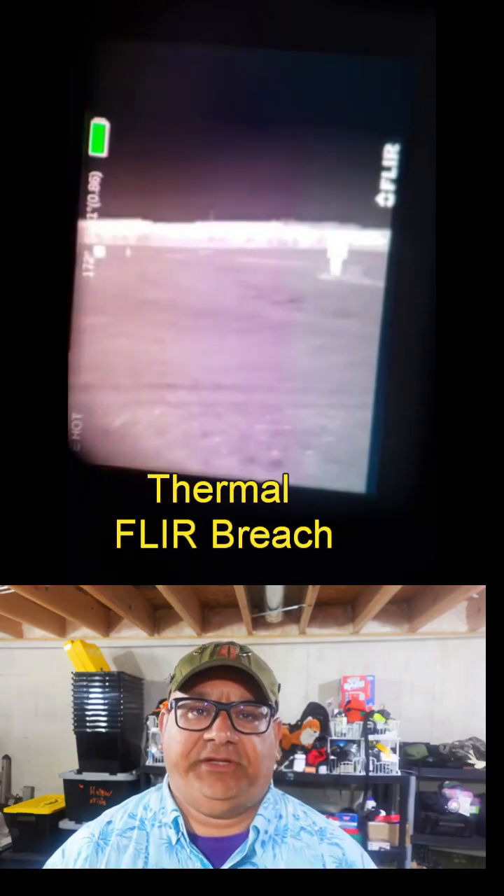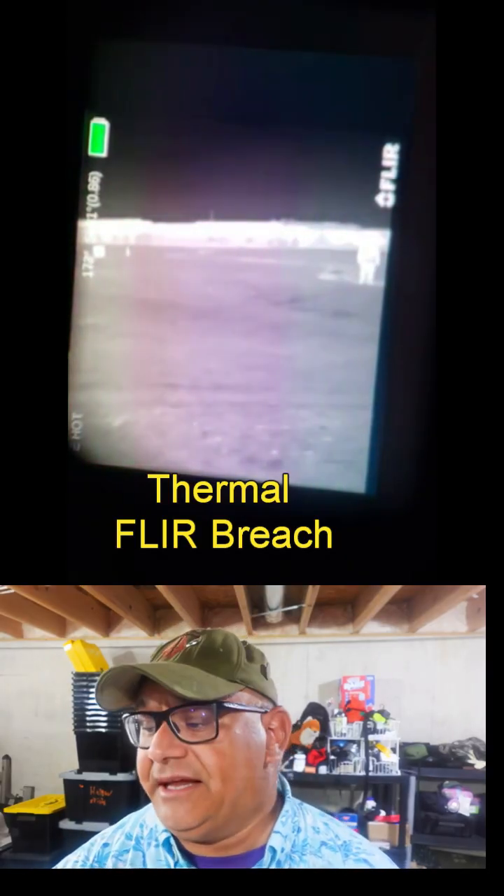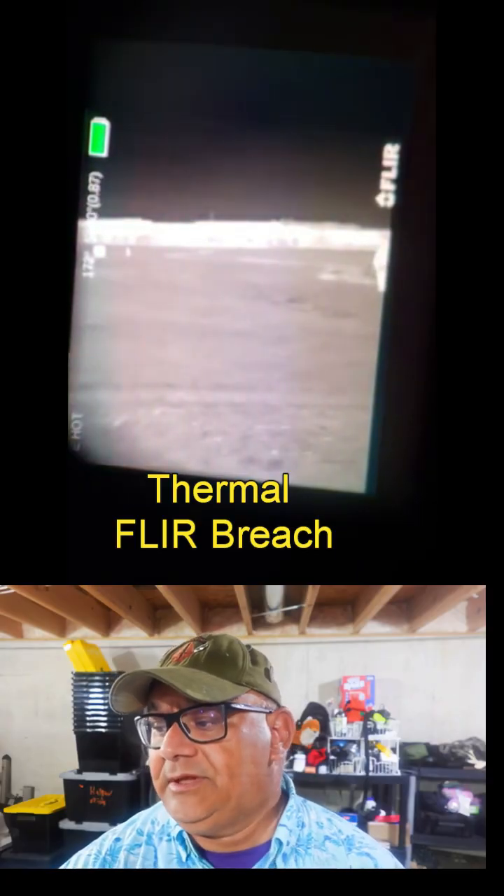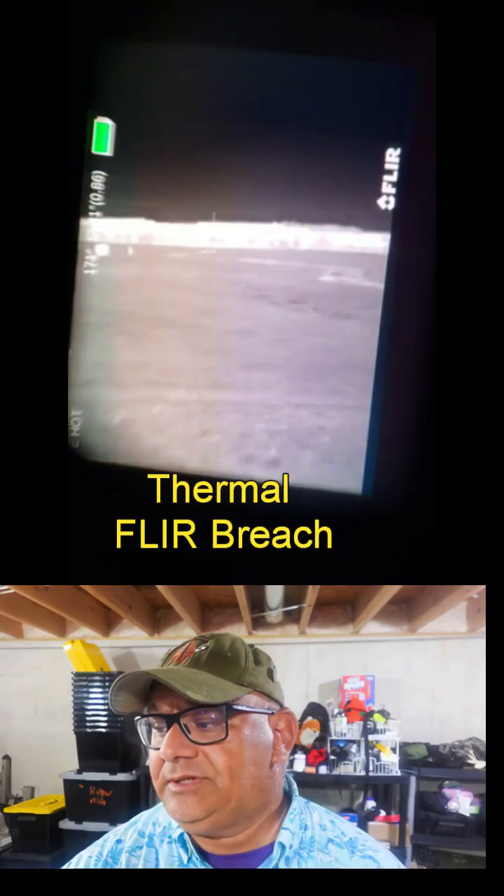Night vision and thermal imaging aren't just cool gadgets. They can be the difference between staying alive or taking that eternal dirt nap. When the chips are down and survival is on the line, having the right tools can mean everything.